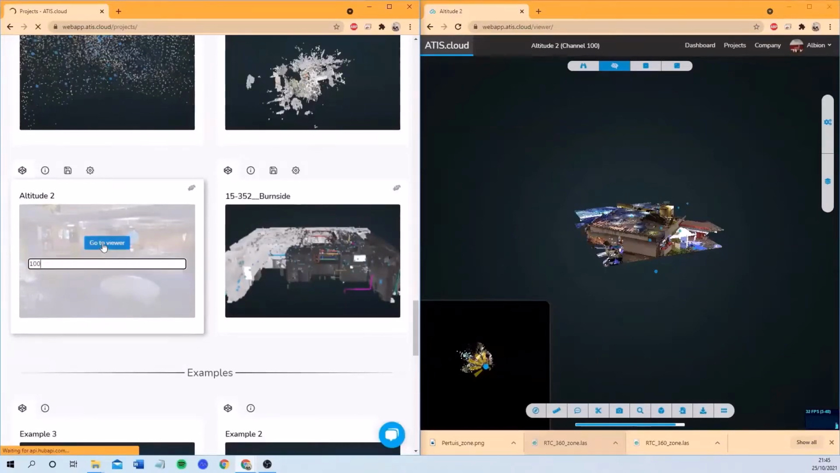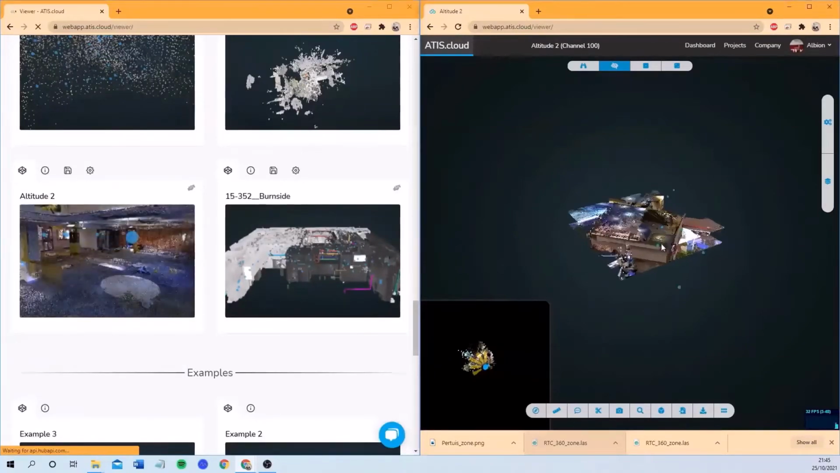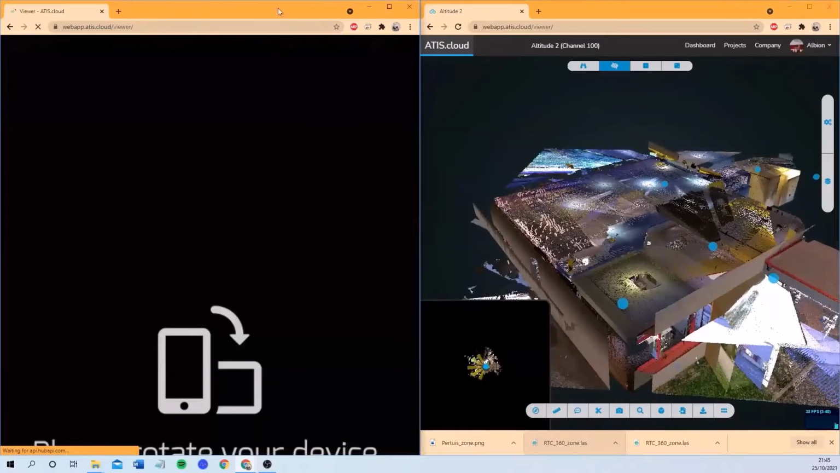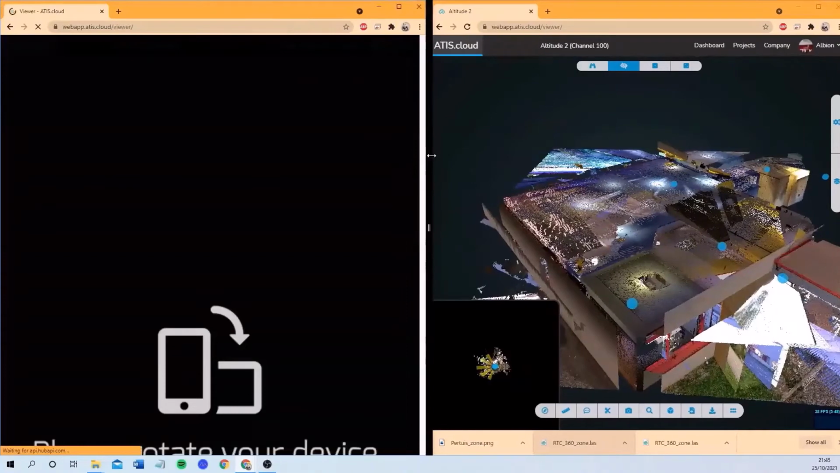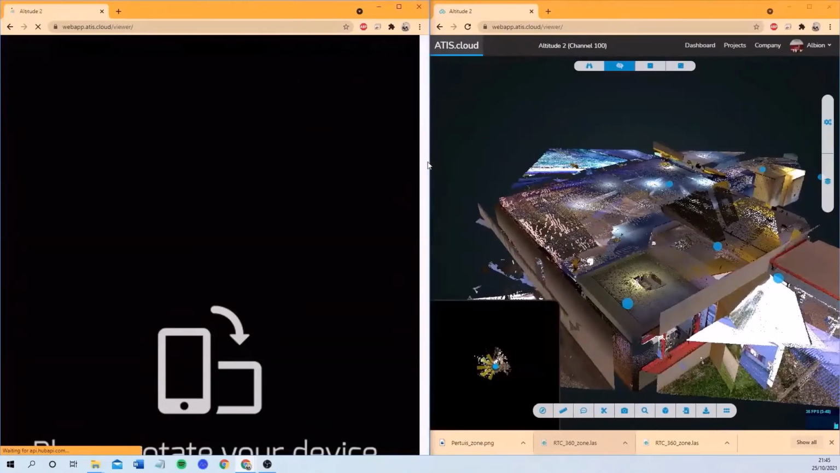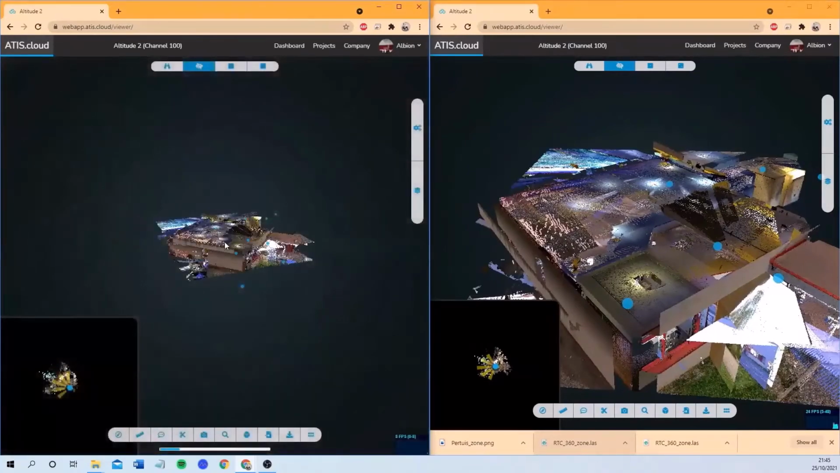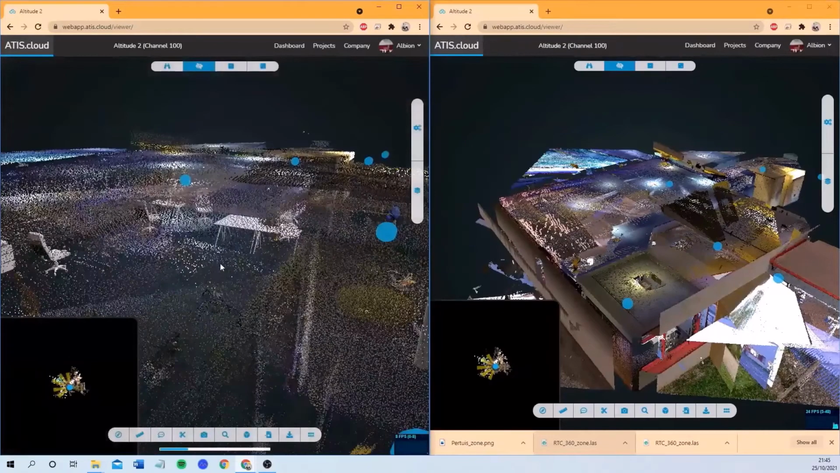Now I'm entering the project. Let me zoom. We are already seeing a version. This is normal. I have to change it. I'll change it. Perfect. Now it's working. It is telling me to rotate the screen. This is useful for those that are using mobile phones.